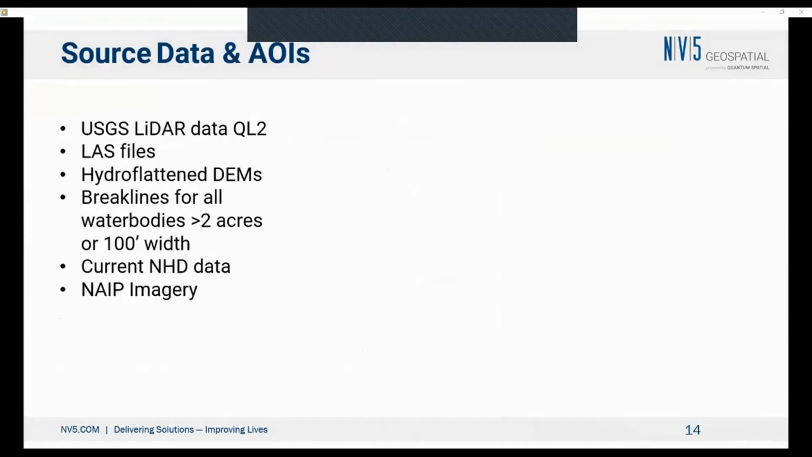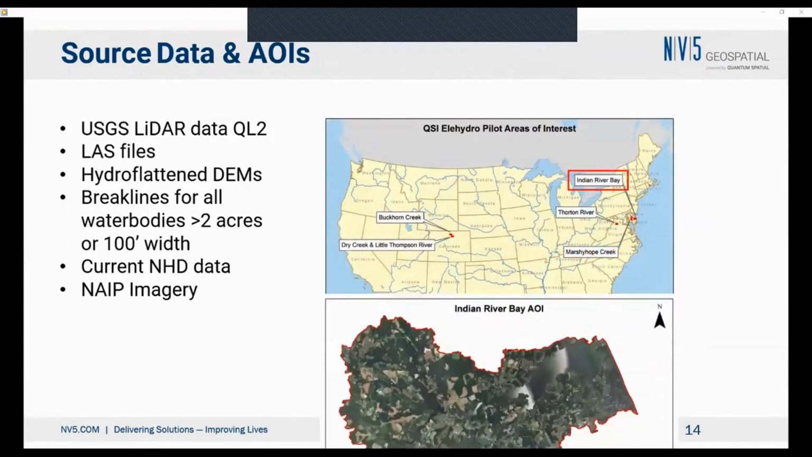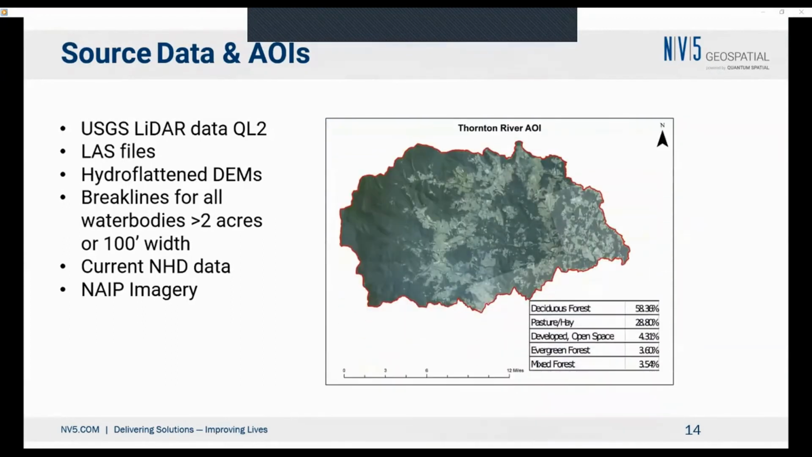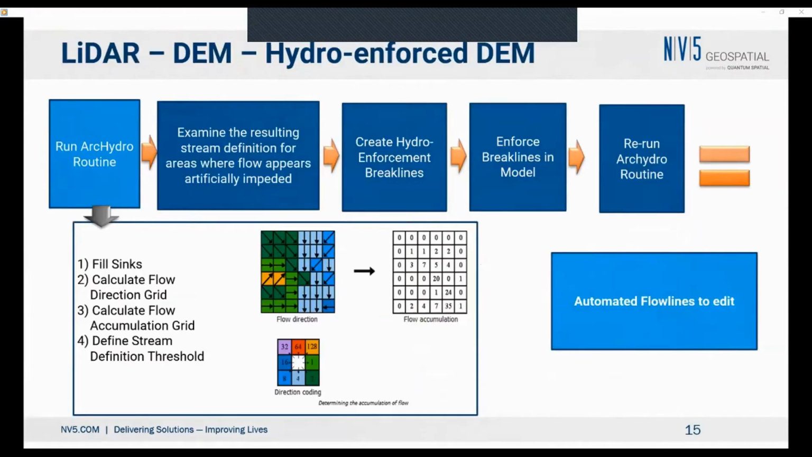So the source data is QL2 data. That's data that exists in Wisconsin. There they use the LAS files. We have hydro-flattened DEMs. This is all stuff that comes standard out of the USGS 3DEP. We also have some break lines, and then we have the current NHD data and the NAIP imagery for looking at. These 5 watersheds were spread across the US in different landscapes. Let me run through these areas now so you can see some are agricultural, some are coastal, some are in the foothills, and some are in the marshlands.